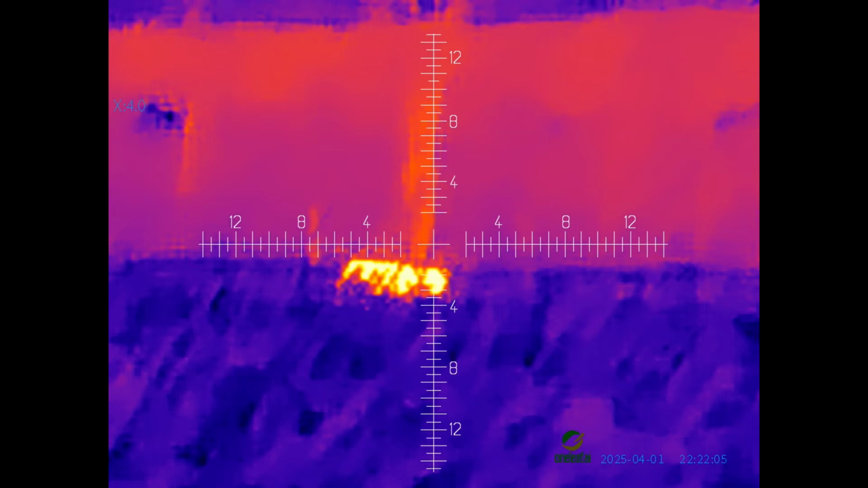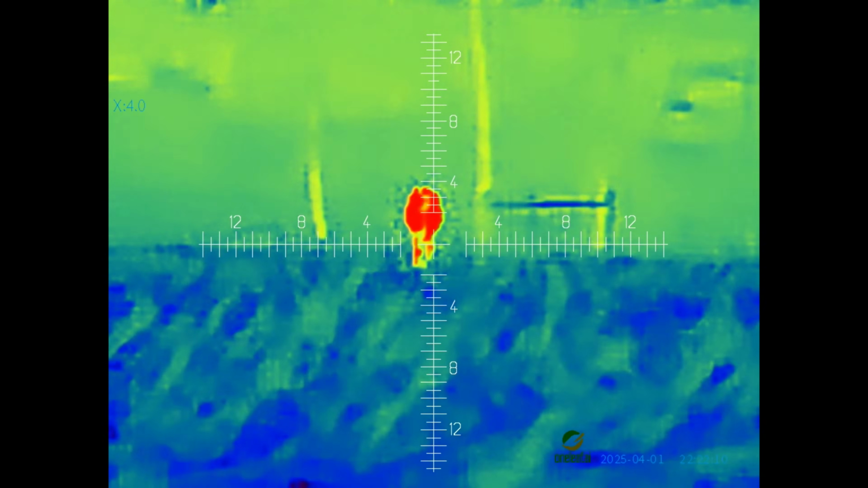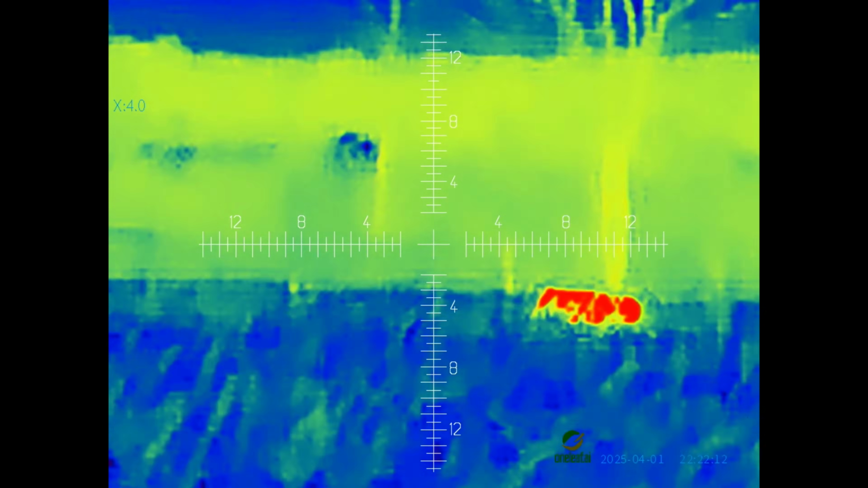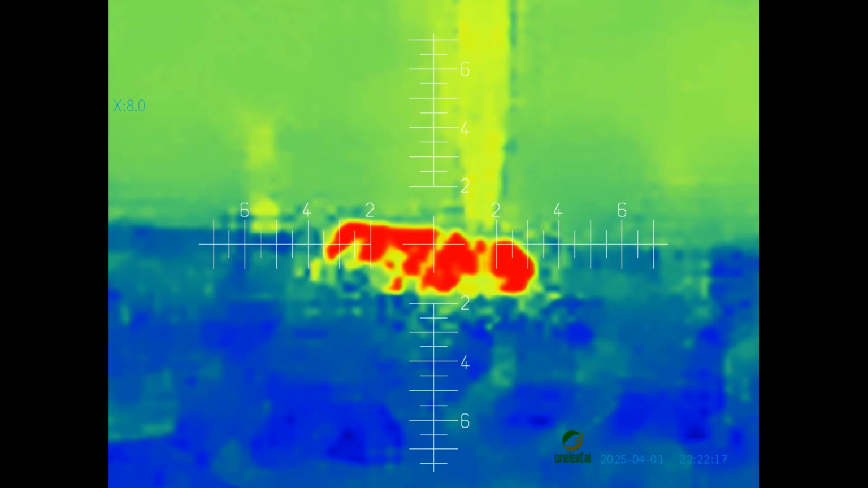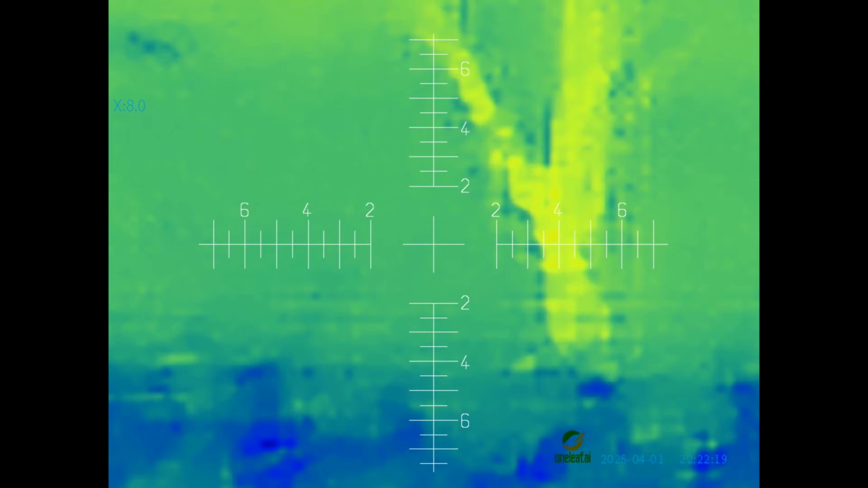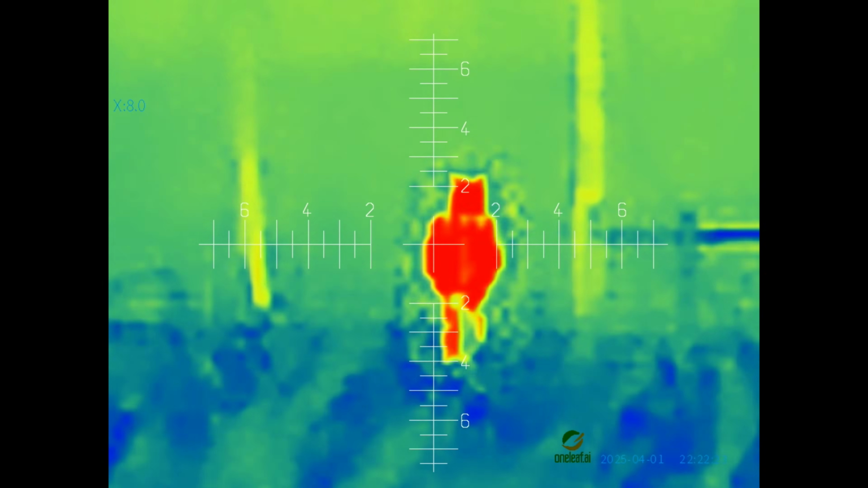And clearly the guy on the left here is laying down, and the one on the right is standing. And I'm just going through the different color modes here so you can get a good look at that. And that is full magnification there at 500 yards, so plenty of zoom on this, again with the 50mm lens.